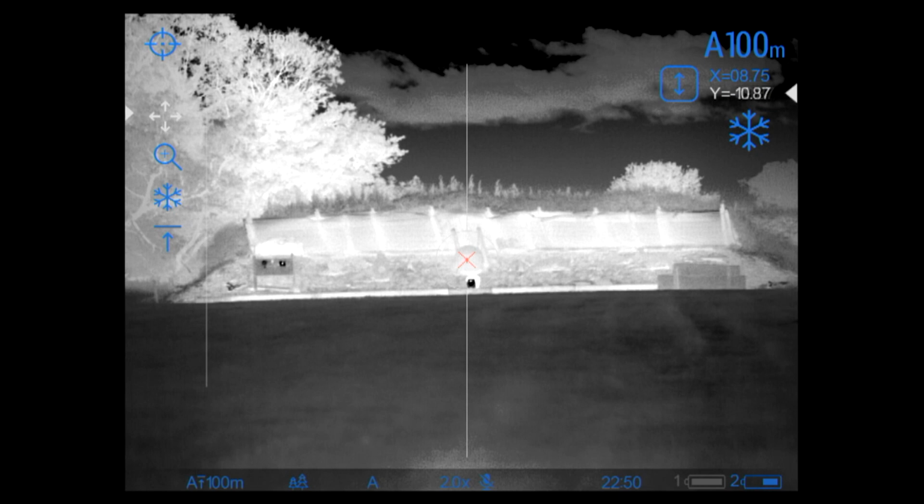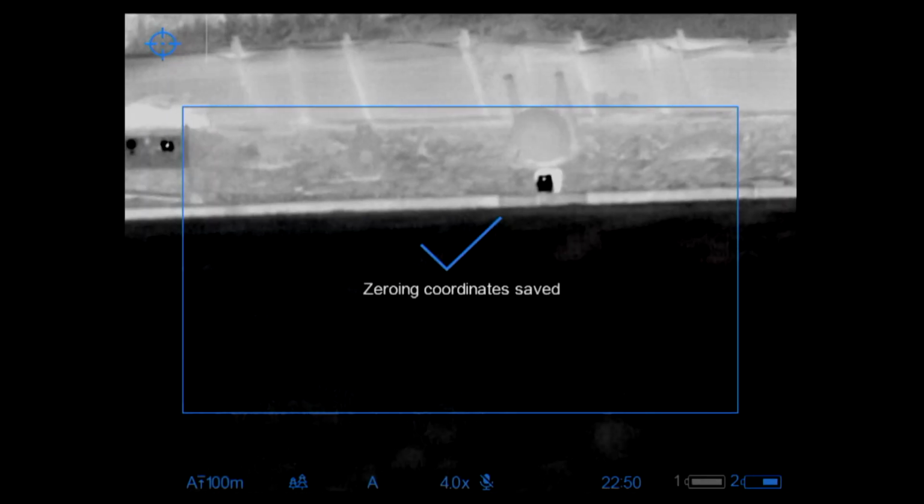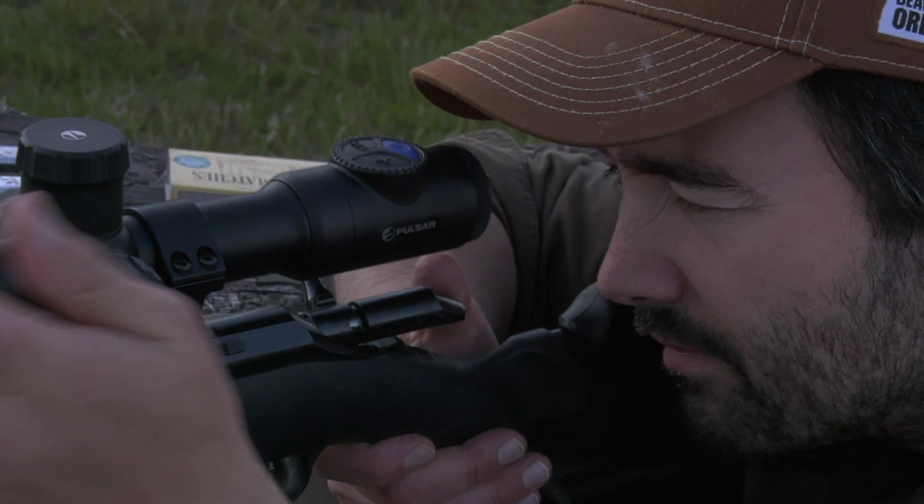Now, no, it's not, is it? That's not the one I want, sorry, go back again. So we're on the X axis, we're just going to go over a little bit there. Let's try there. Right, so we've done that 0.